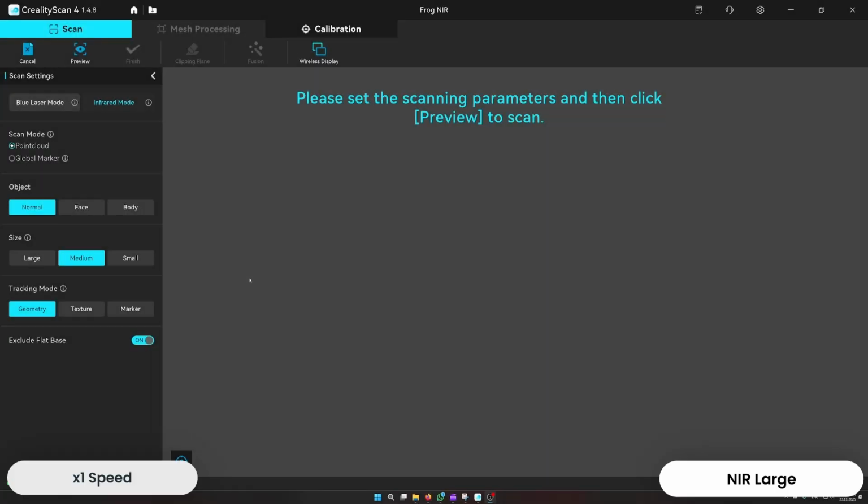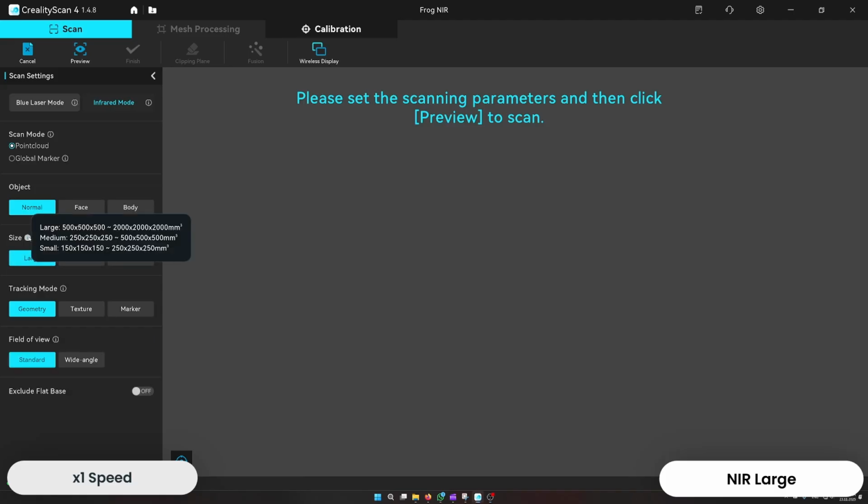All right, I decided last minute to add a small addendum to the comparison by also including the Sermoon S1 scanner in the NIR mode. I will choose the infrared mode, normal object, large size since the frog is roughly 75 centimeters tall, geometry tracking, and standard field of view.